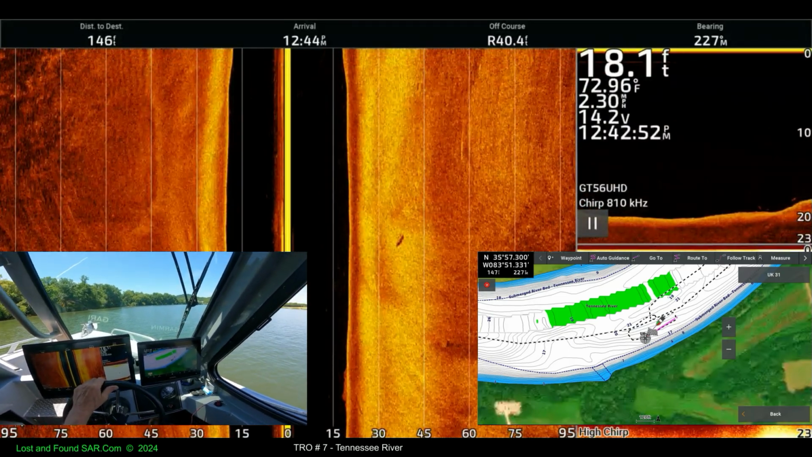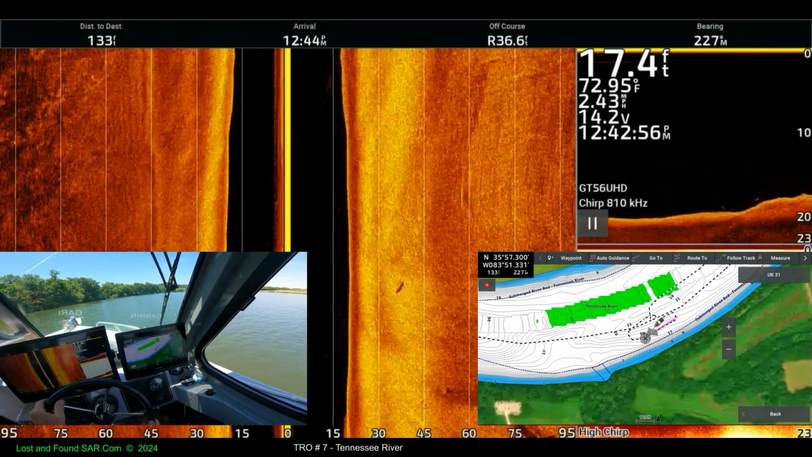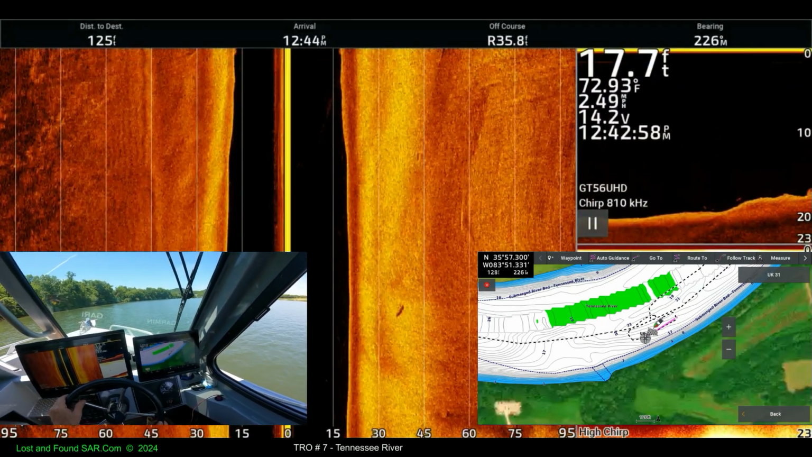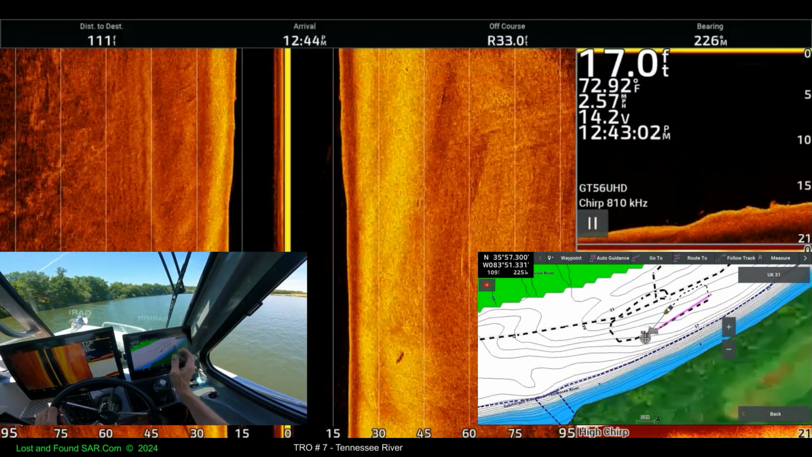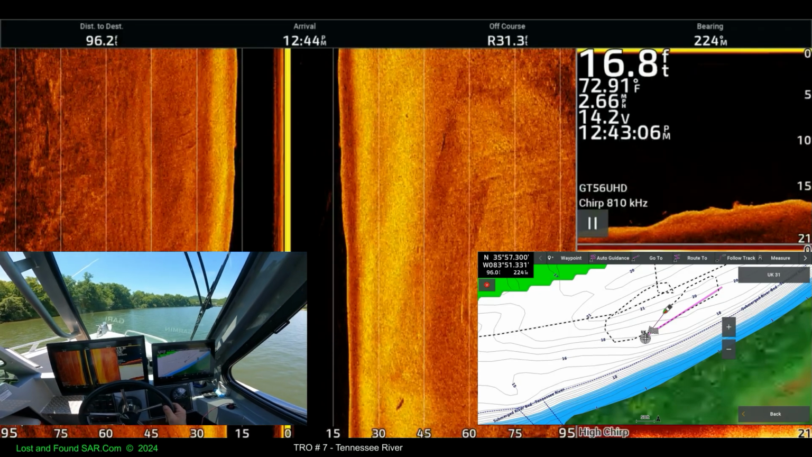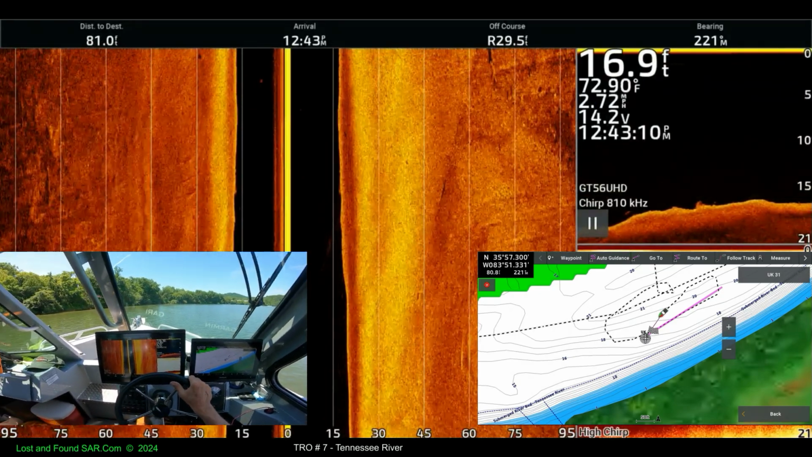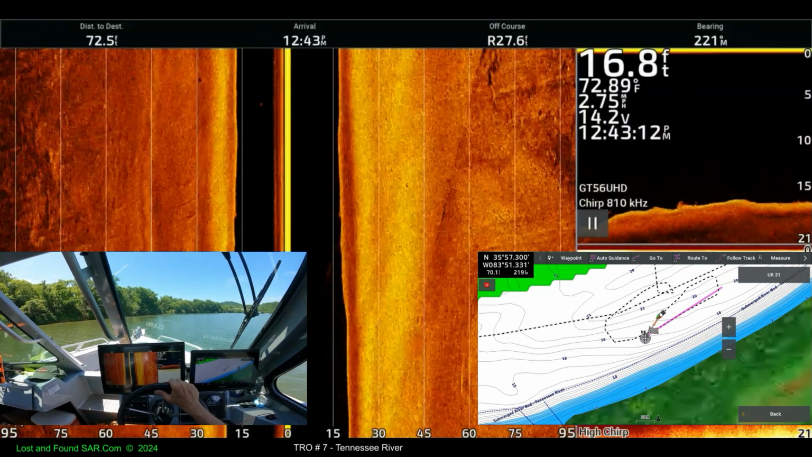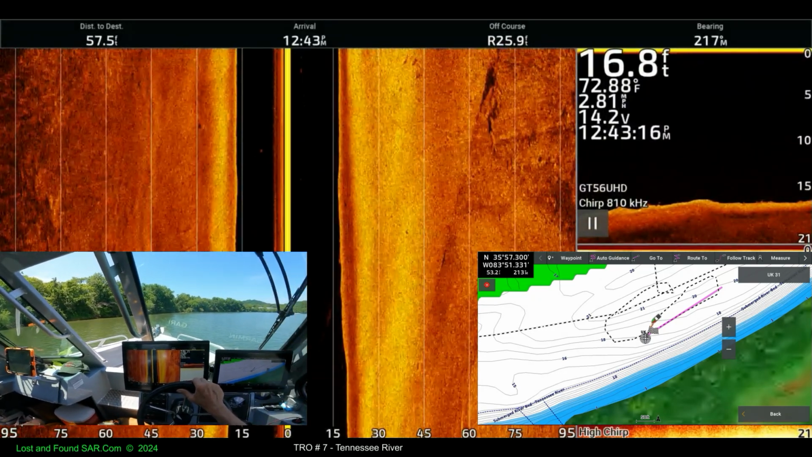About that tree pile, I'm thinking. A little bit fast for it.